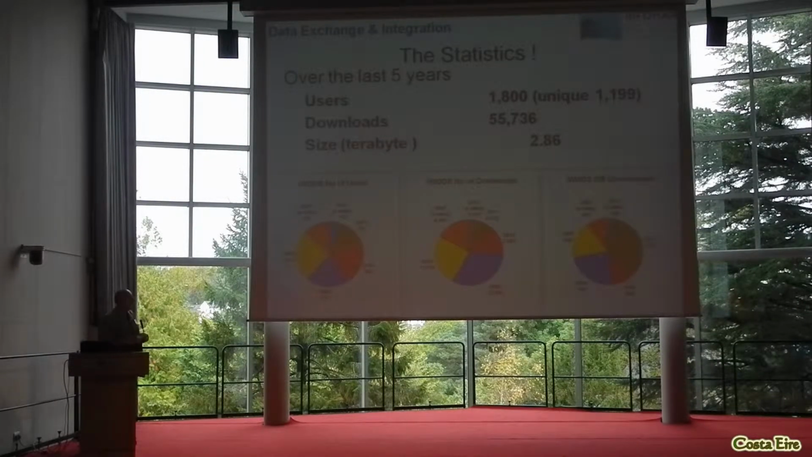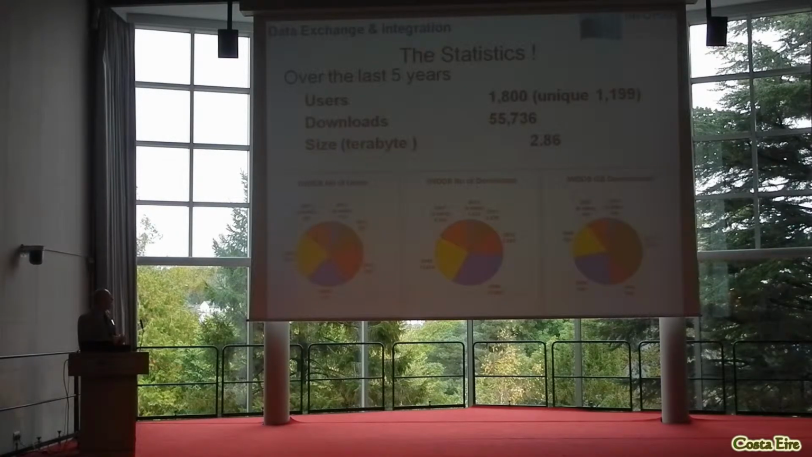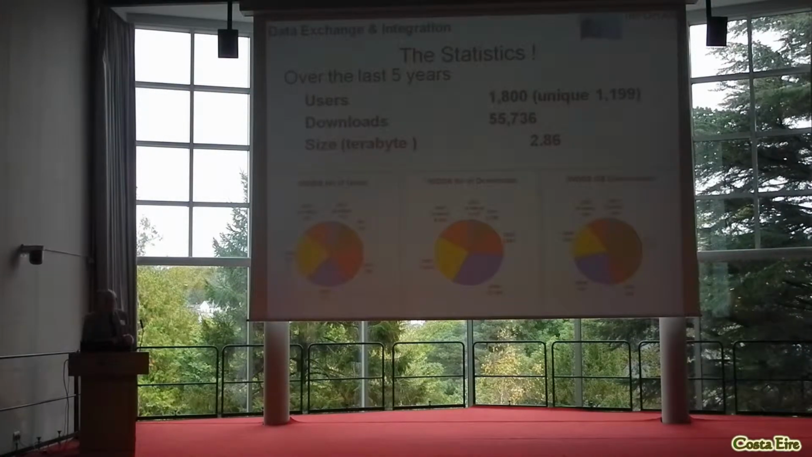The stats about downloads are kind of interesting, and this is courtesy of Ron, not me. The user profile has actually changed. We've had 55,000 unique users. And in terms of download, people are downloading 3 terabytes a day. When you're talking about using the web, 3 terabytes is a lot of data to download. You can extract all sorts of conclusions from this type of stuff.